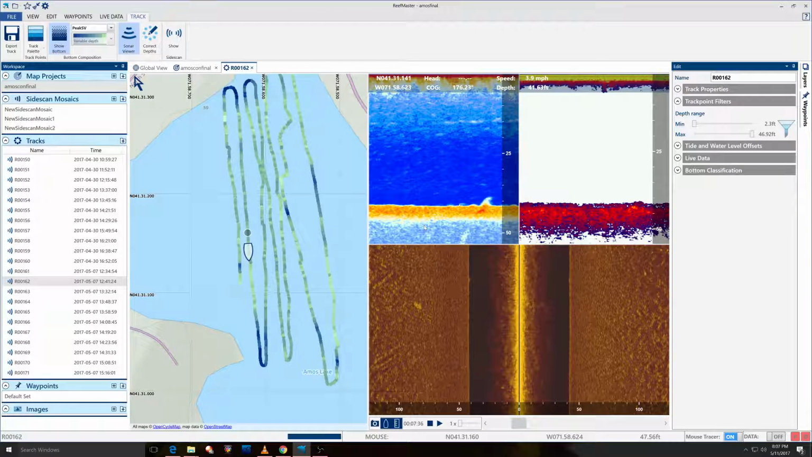The question was more, is it worth it to get into something that can put together a good bottom composition map, or should I just wing what I got? Because he understands what he's looking at in real time, which is kind of what I do. Once you learn the sonar and how it works, you just work it in real time.